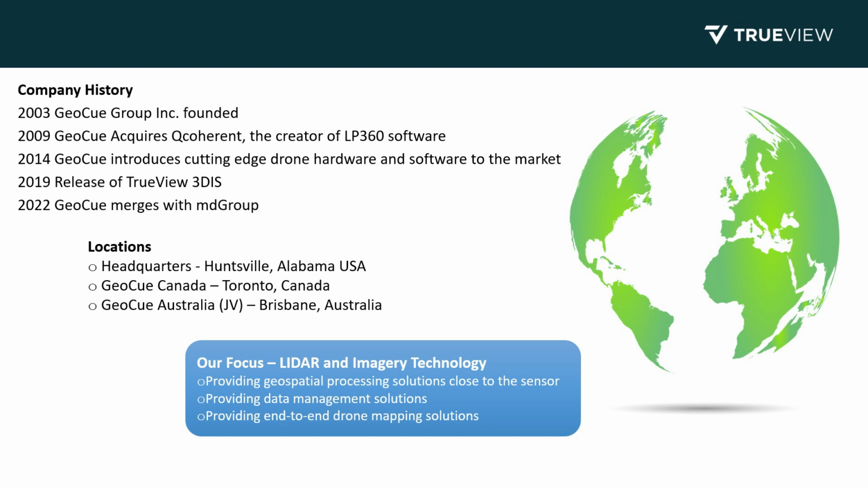GeoQ was founded in 2003 with an initial focus on kinematic LiDAR software products. At that time, the aim was the manned LiDAR market. In 2009, GeoQ acquired LP360 software, a product we actively sell, develop, and support today. In fact, it's at the core of our TrueView product line. In 2014, GeoQ began actively pursuing and developing products aimed at the drone market. In 2019, we married our experience and technology with the release of our TrueView 3D imaging systems, the LiDAR camera and software package we'll be discussing today.